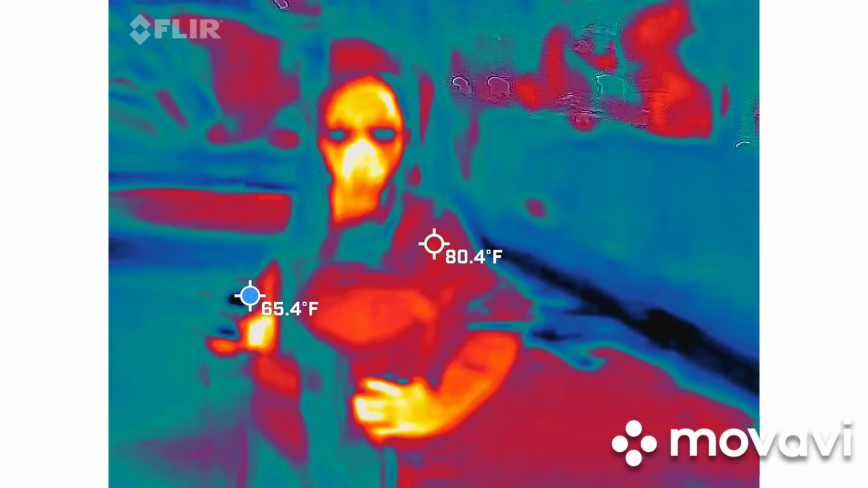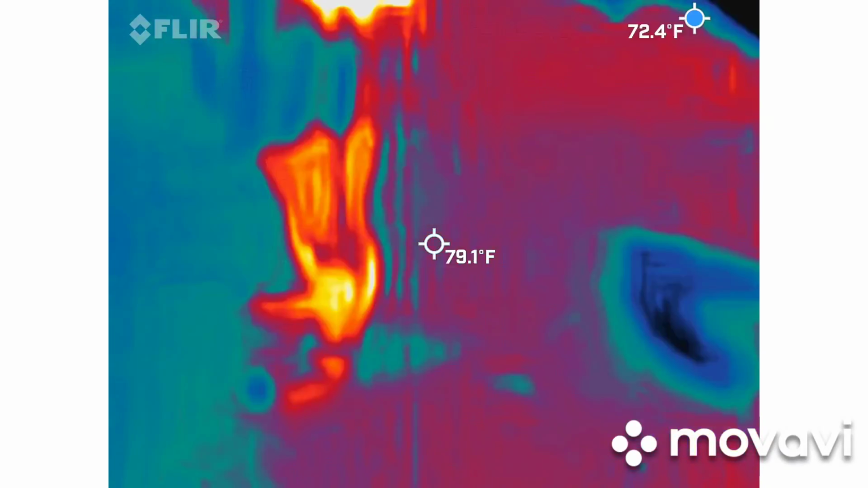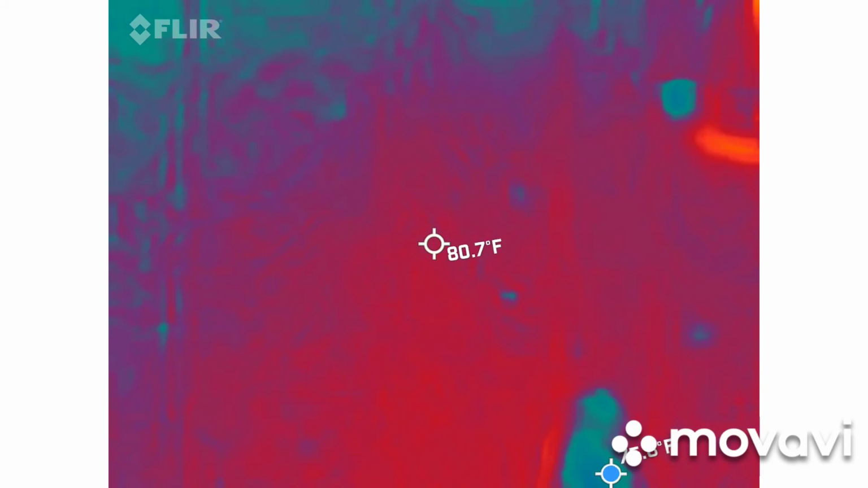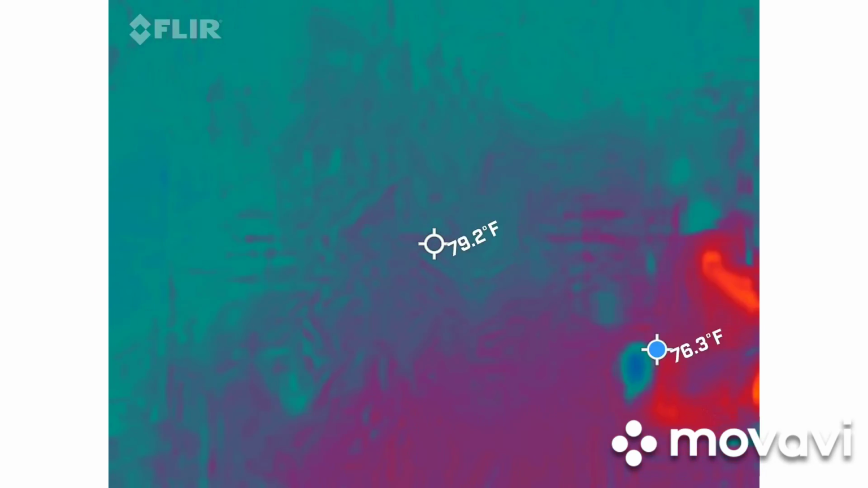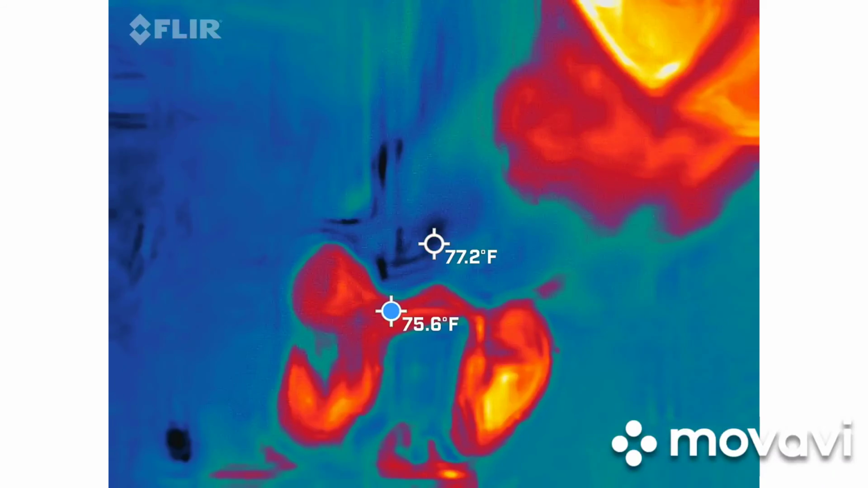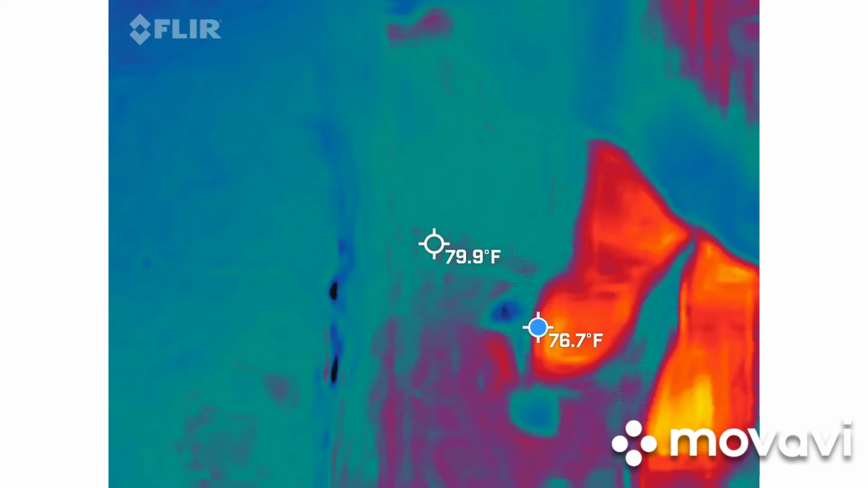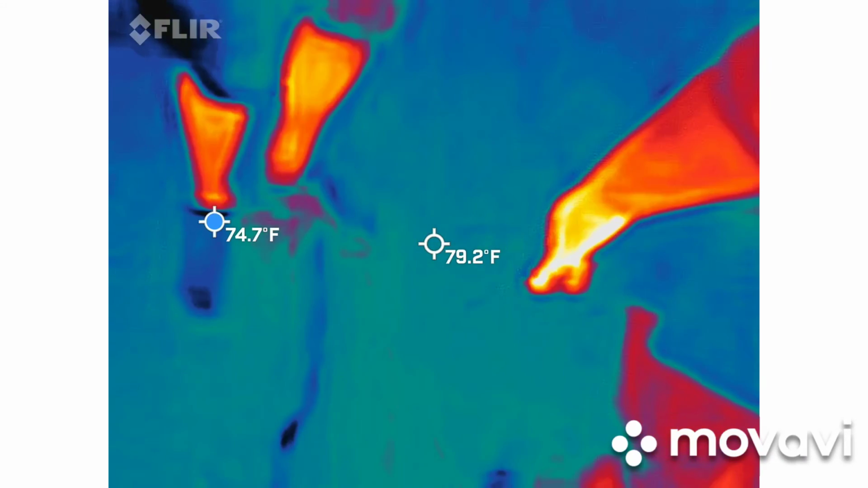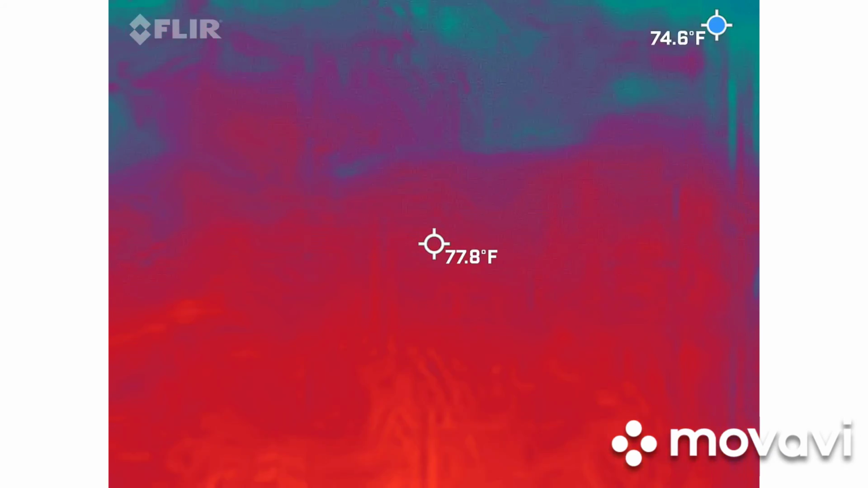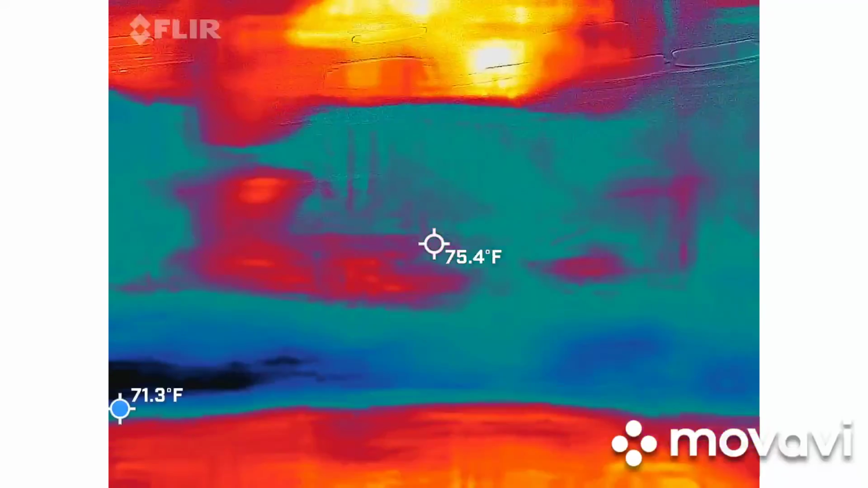And see where warm spots. Not doing another tour. Have we heard anything on your end? They're getting a couple of things. Alright. What they're looking for.